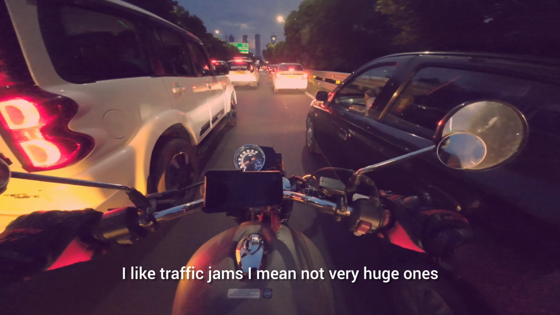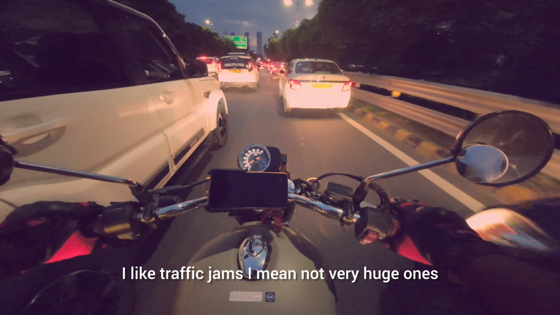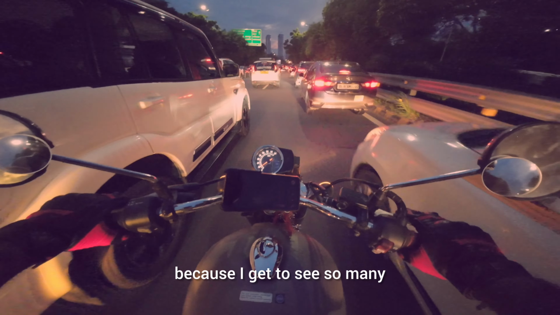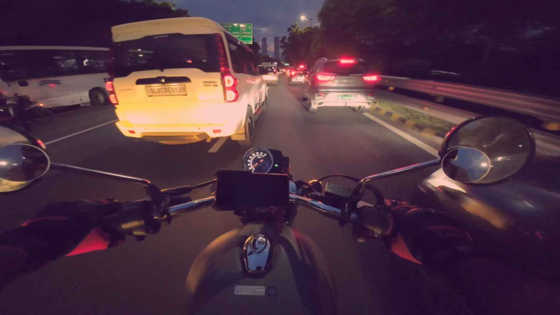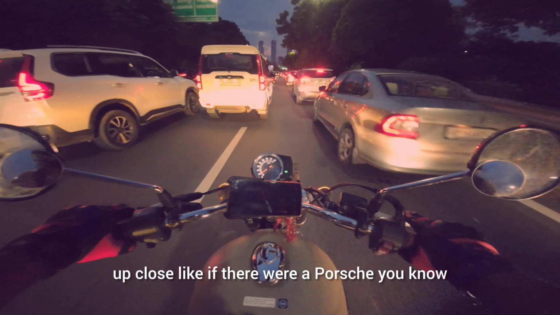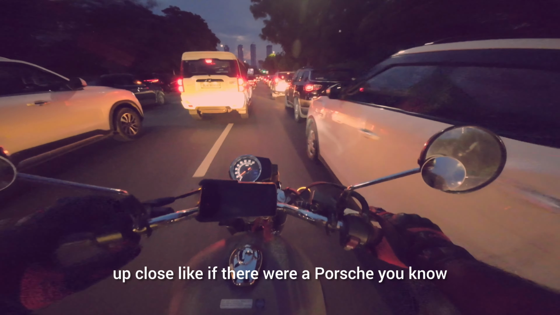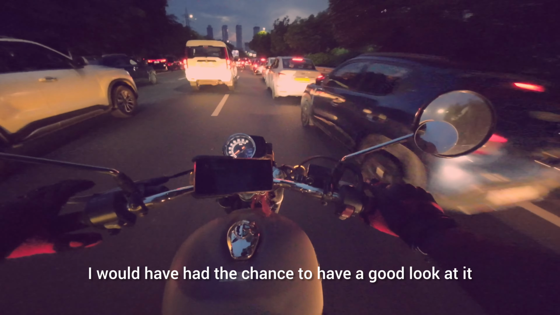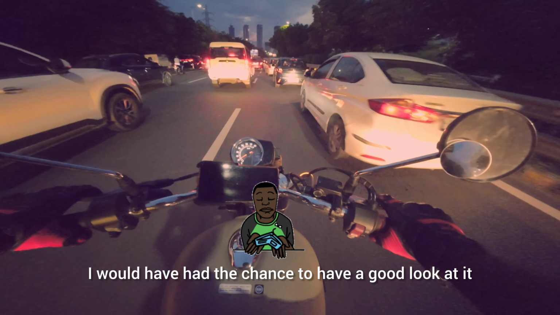I like traffic jams. Not very huge ones, but this kind of ones, because I get to see so many marvels of engineering up close. Like if there were a Porsche, I would have had the chance to have a good look at it.